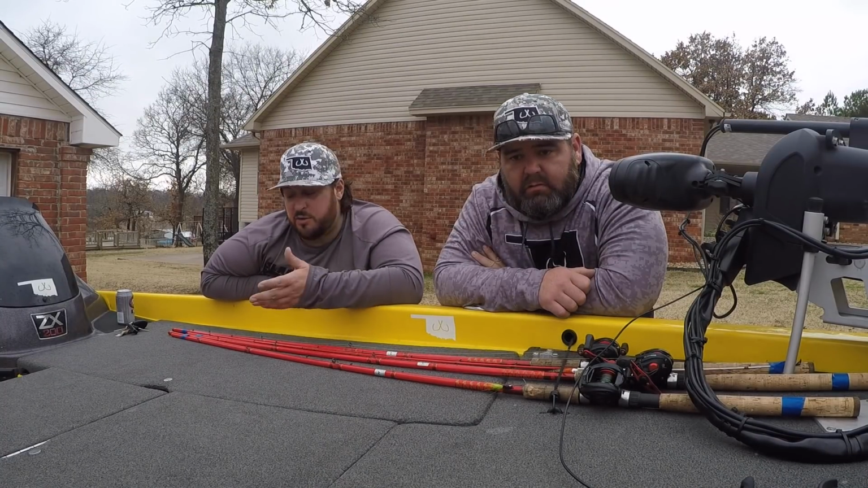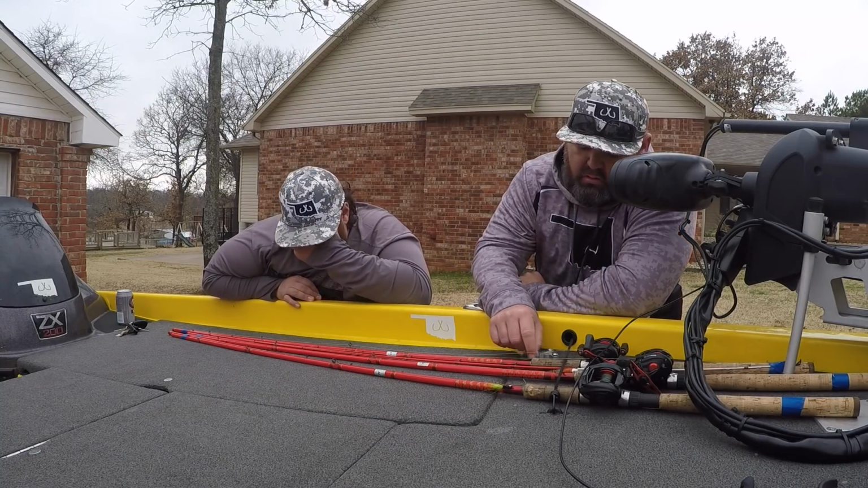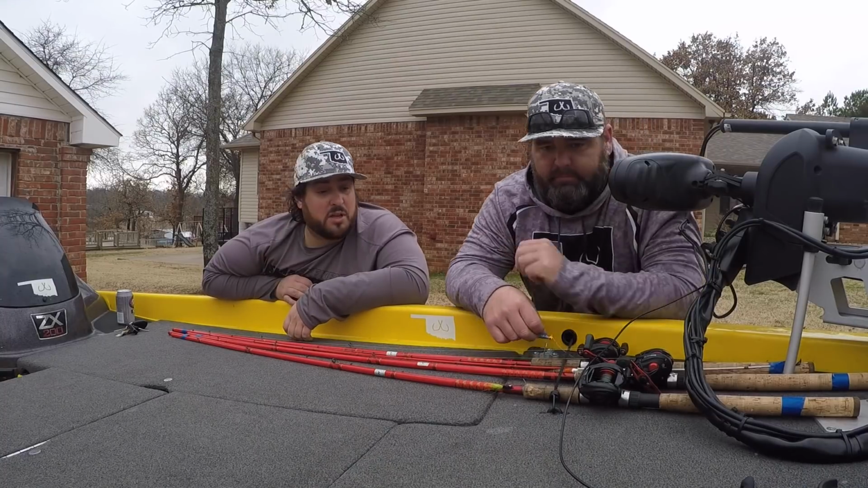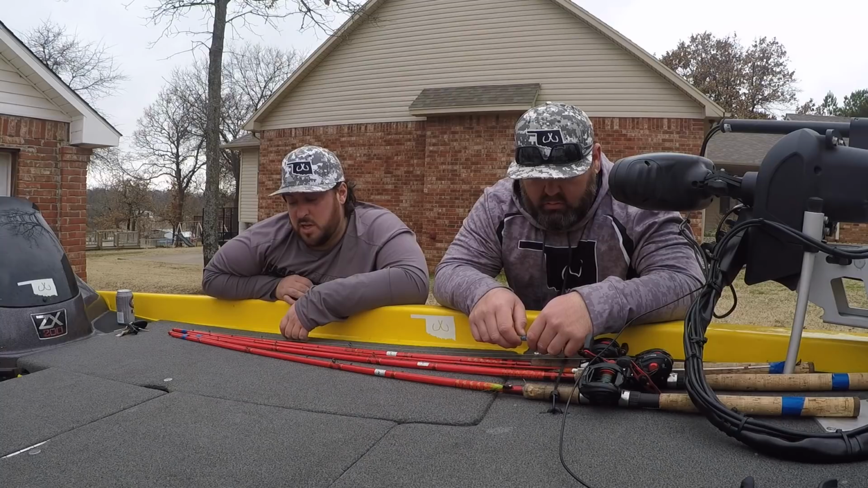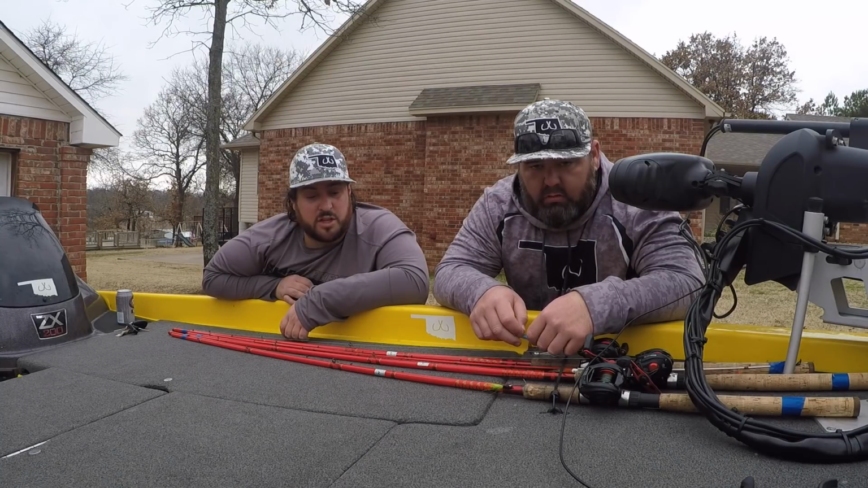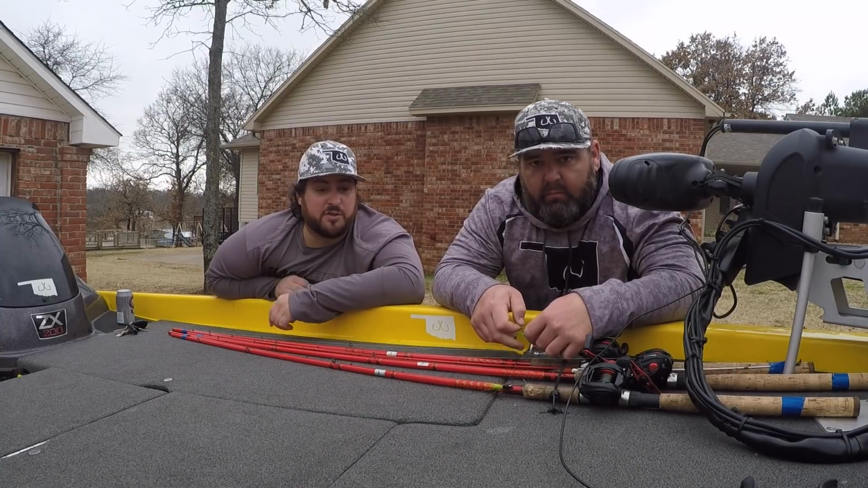The biggest fish I caught was pretty deep. I caught a good one yesterday, probably over 2 pounds, but it was probably 16 foot deep? Yeah, 14 to 16 foot deep. So it didn't really matter. As long as you got that Livescope down there, you could search till you'd find some fish at just about every spot we put it down.